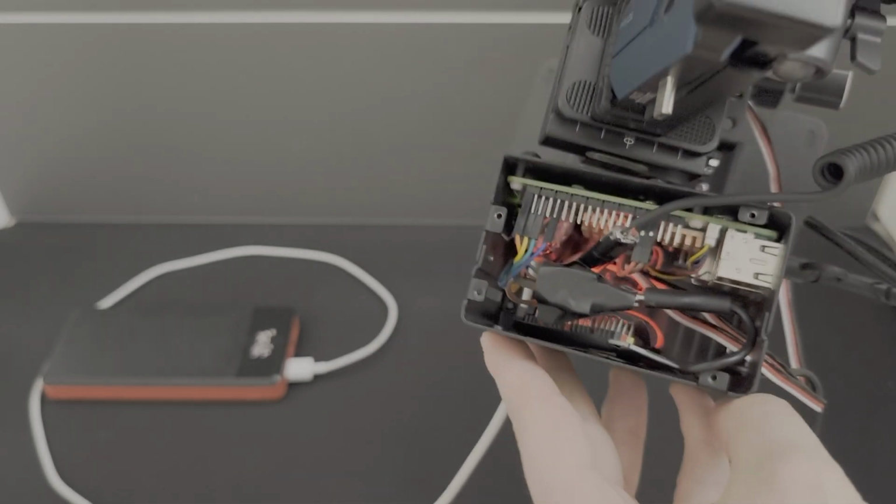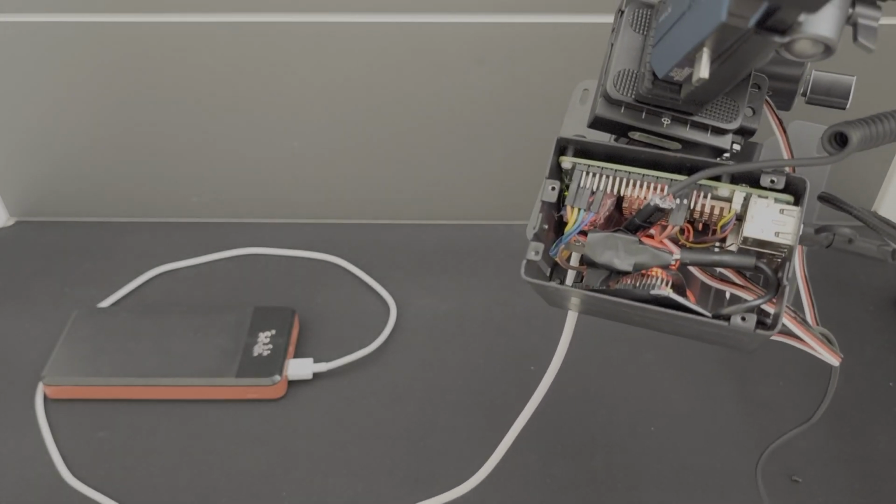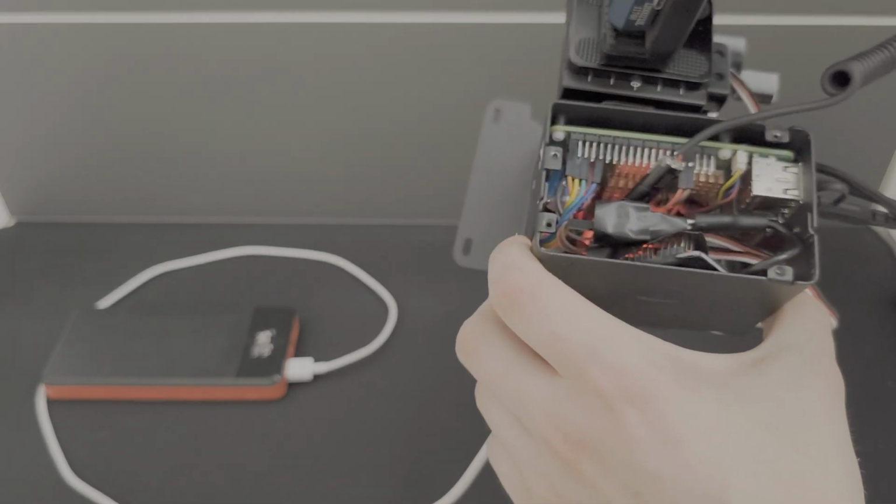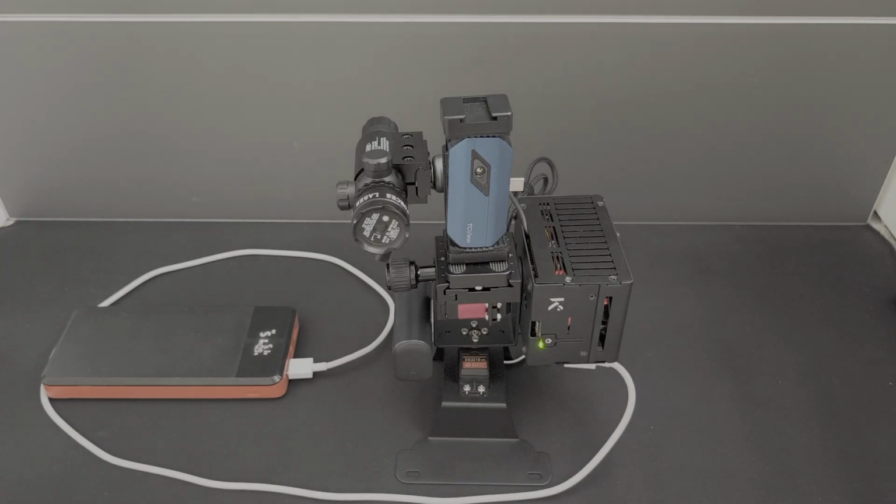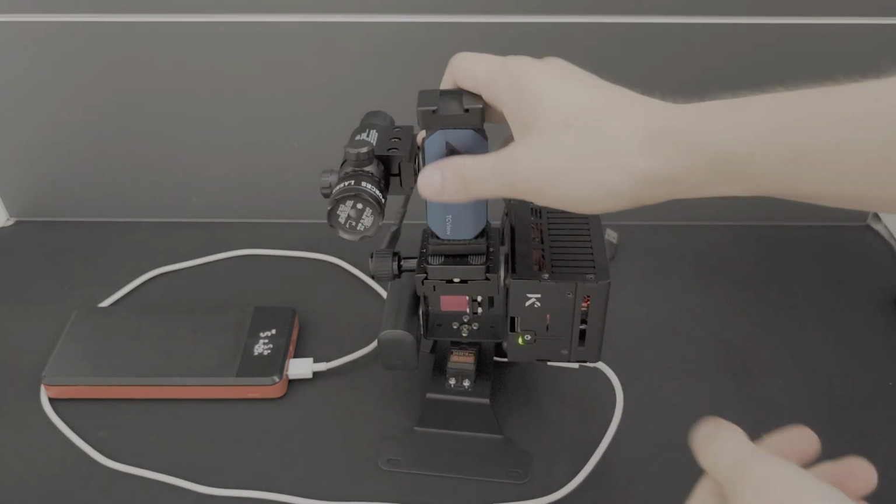This MOSFET is basically a switch that runs off of a PWM signal. So using the Raspberry Pi, you can activate and deactivate the current to run through this wire to turn the laser on and off. So this whole Raspberry Pi and thermal camera project has been based on this single robot.